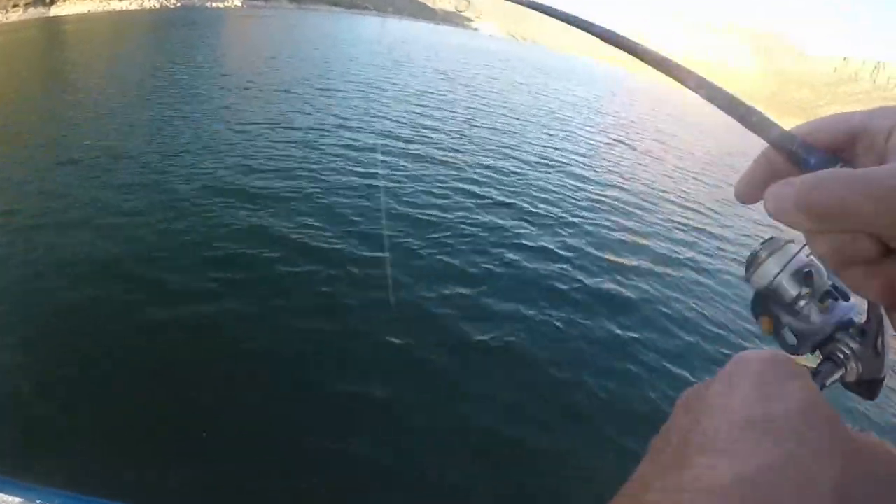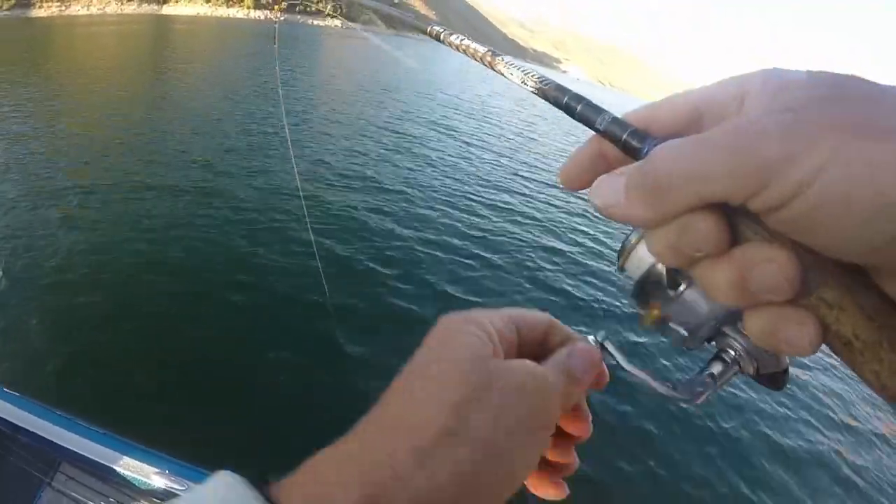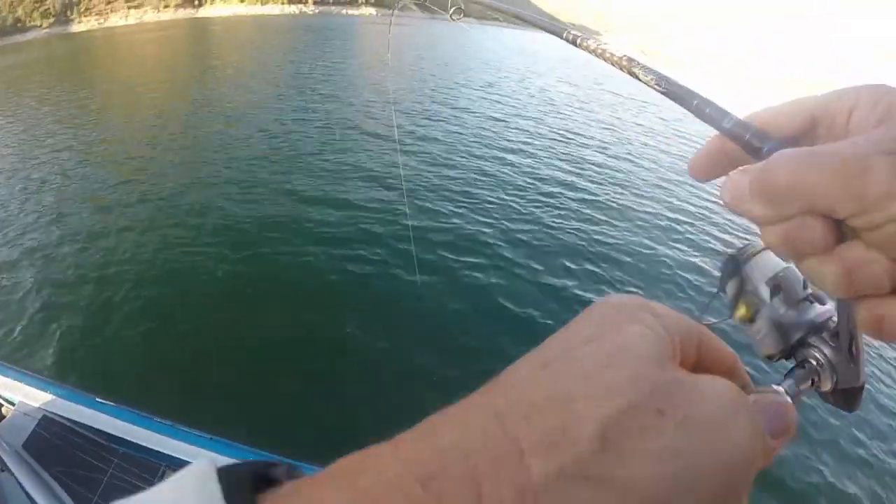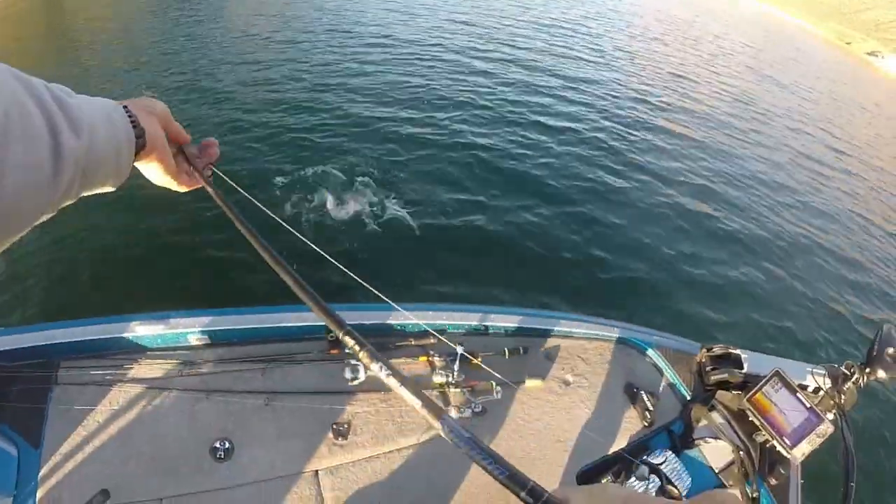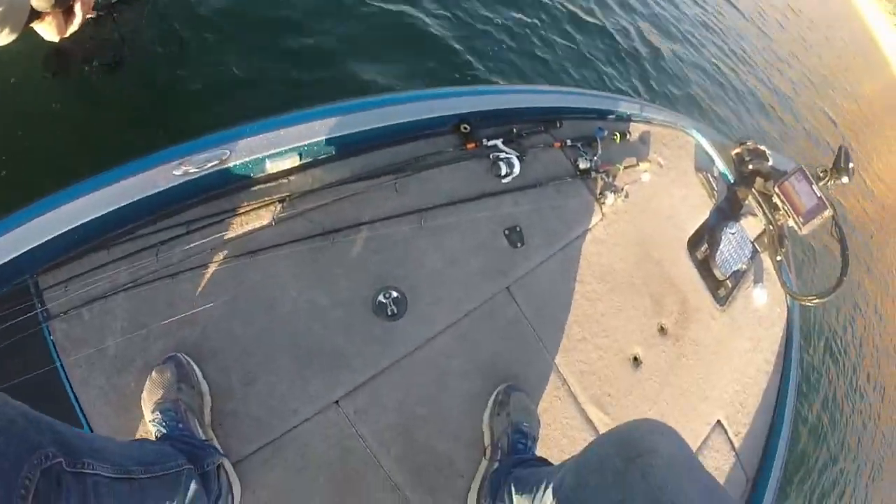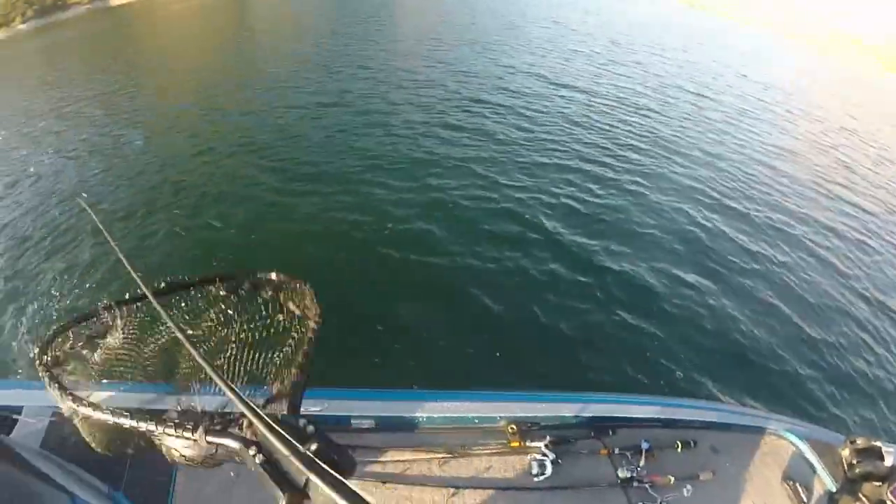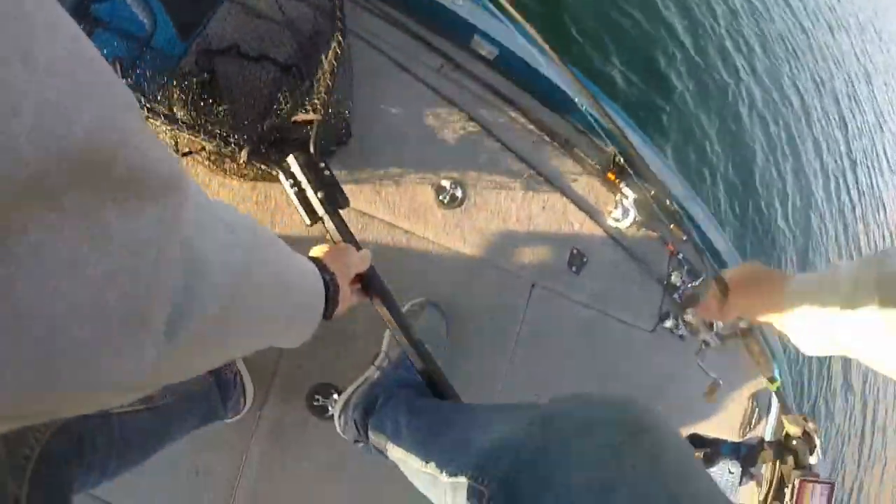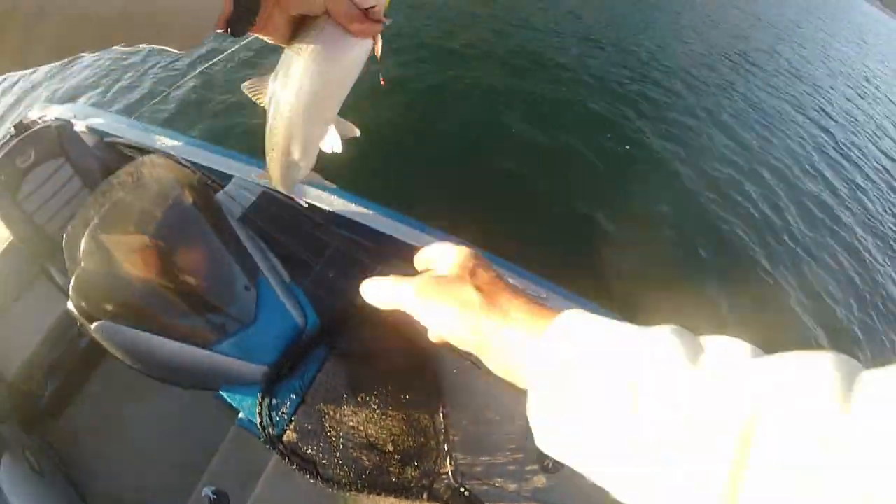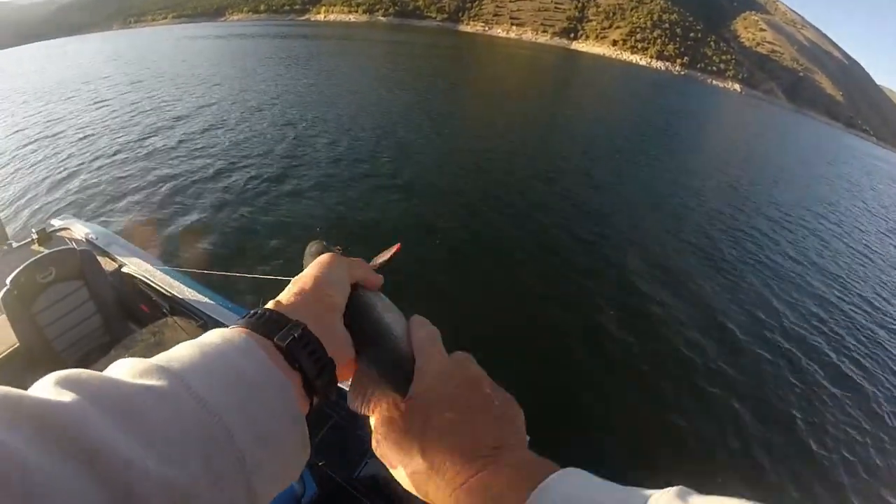Well, this is the first bite I've had. It feels like a lake trout, but you never know. Just been out for just a few minutes this morning. I don't know what we've got for sure, but oh, it's a nice fish. Nice fish. That's a nice rainbow. Wow. That's a nice looking fish this morning. Wow, that's a solid rainbow.